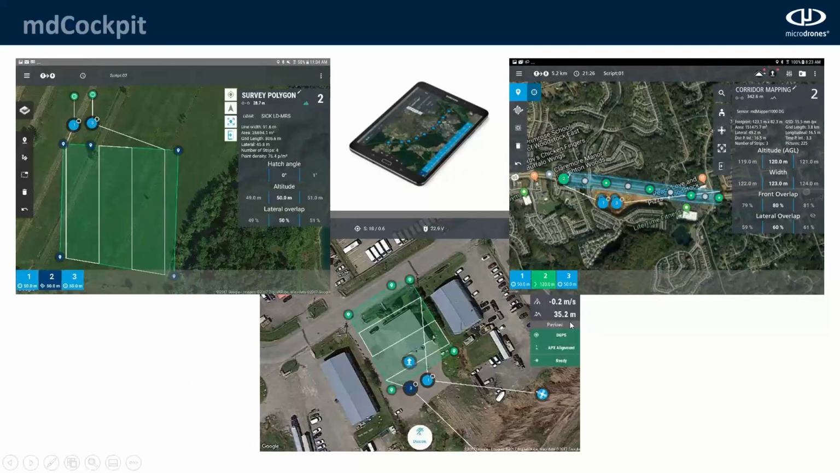From the survey side, I always like to talk about mdCockpit before we hop into any of our different survey payloads, because this is the central nervous system that makes these systems go. mdCockpit is the flight planning software that powers all of our different geospatial tools that are flown from the drone. The big thing you'll hear me talk about today is the word integration, because integration is what sets our products apart from our competitors. Because we integrate the payload in with the airframe, we're able to do a lot of things that other people can't.